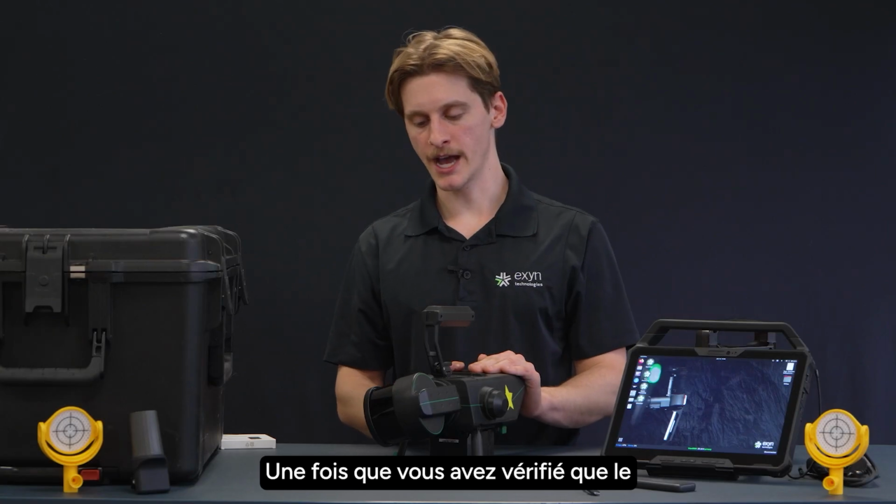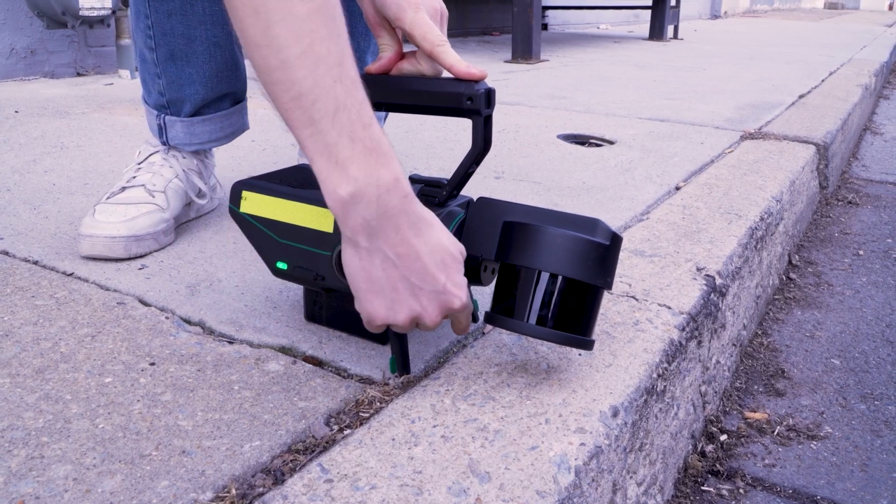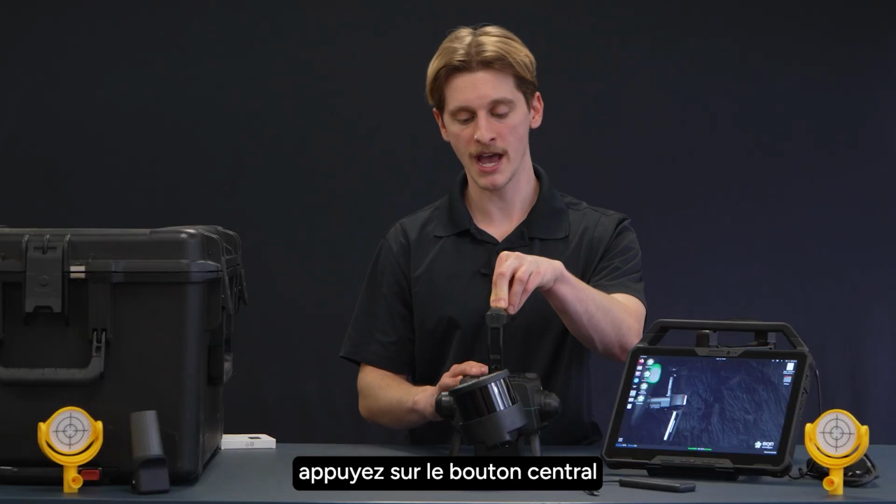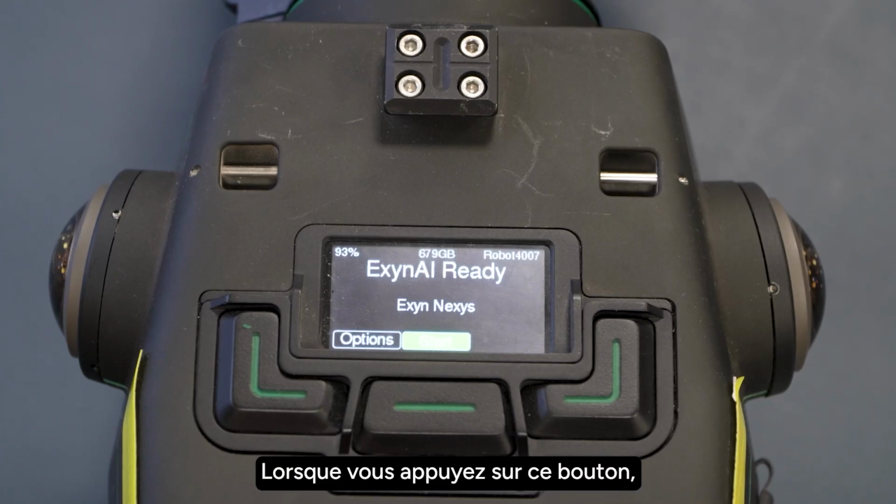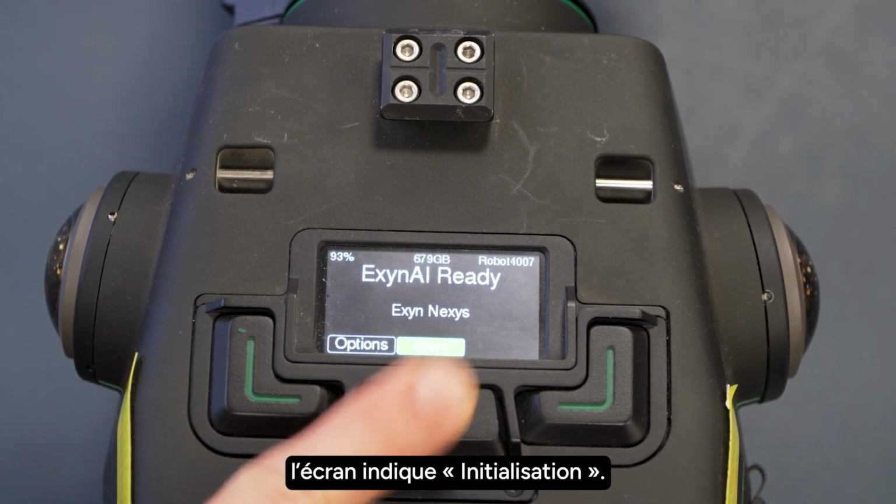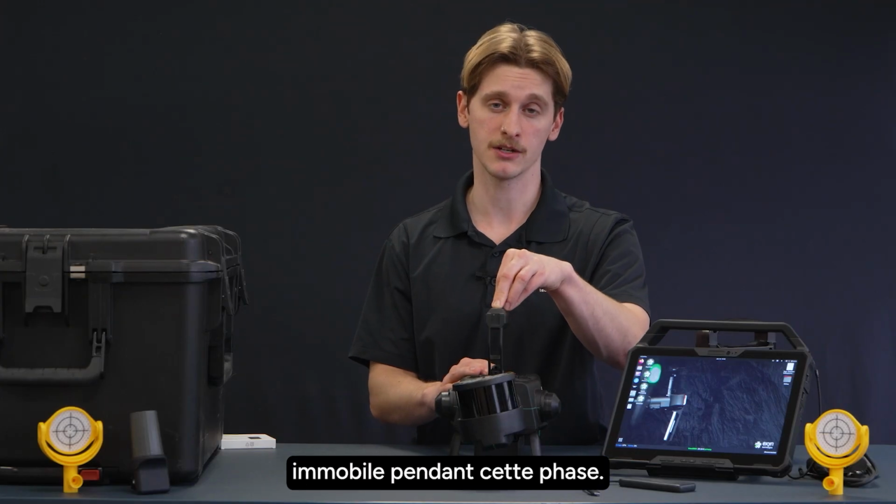Once you've checked that the LiDAR can freely spin, and that you place the Nexys in a location where it's got great field of view, you can go ahead and press the green center start button to begin a capture. Once you press this button, you'll see the screen switch and say initializing. You should do your best to keep the Nexys still during this time.